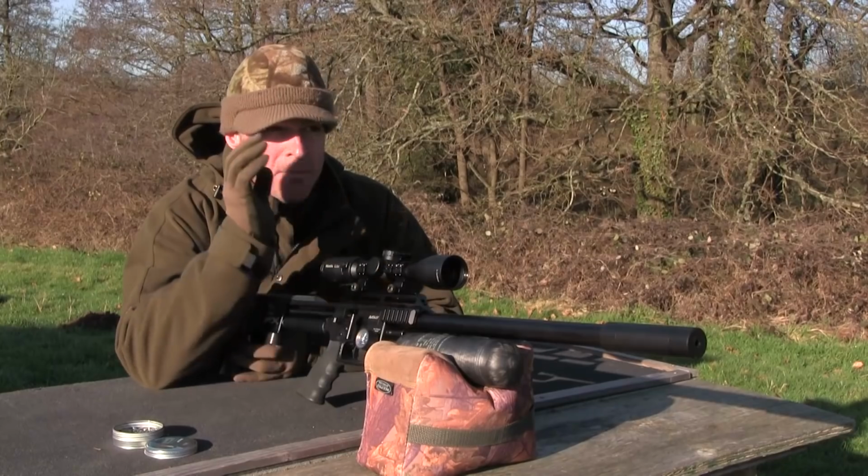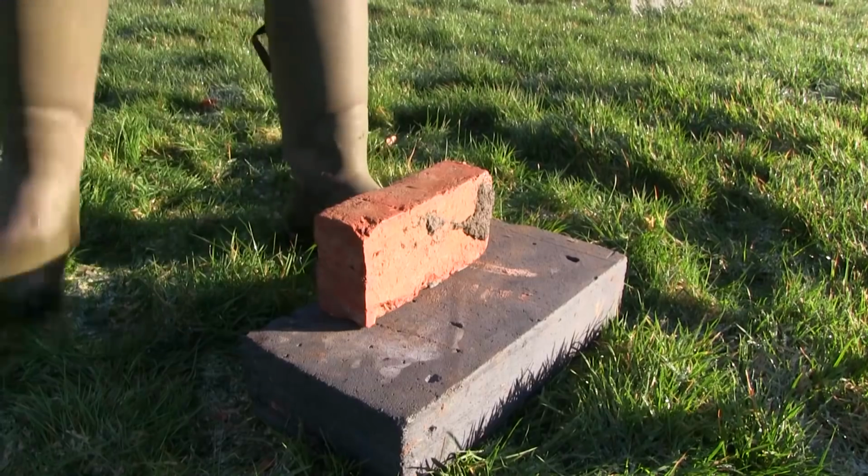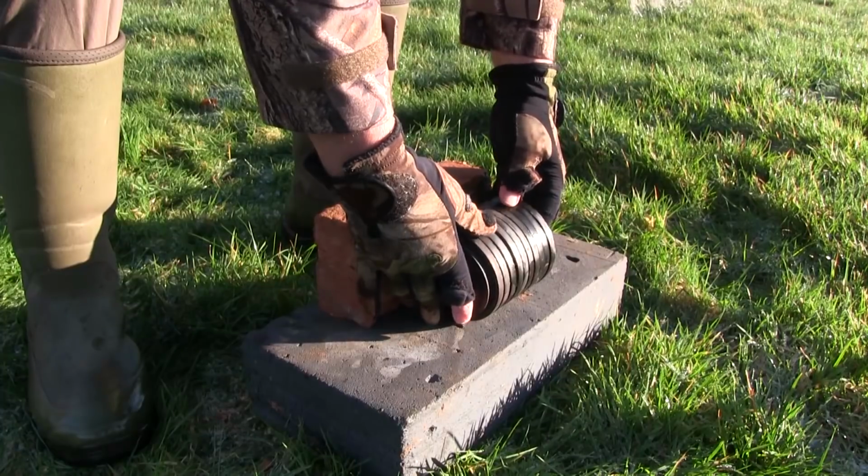What we'll do now is set up something slightly different so we can hopefully show you what these slugs do when they hit the target.